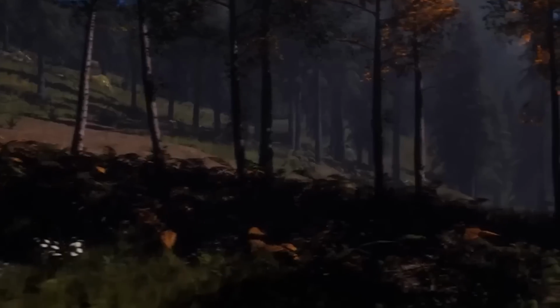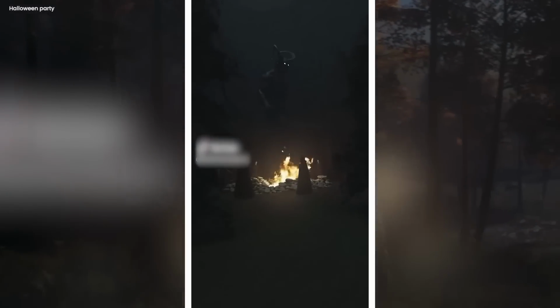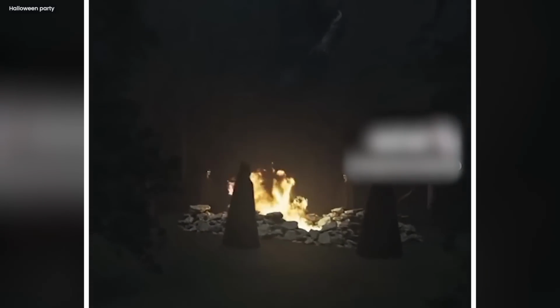Possessed woods. Deep in the heart of the forest, something incredibly dark unfolded right before my eyes, captured by the camera's lens. The trees seemed to hold unearthly secrets, and eerie figures like ghostly spirits gathered around a flickering, sinister fire. They moved with an unsettling malevolence, creating a creepy presence.